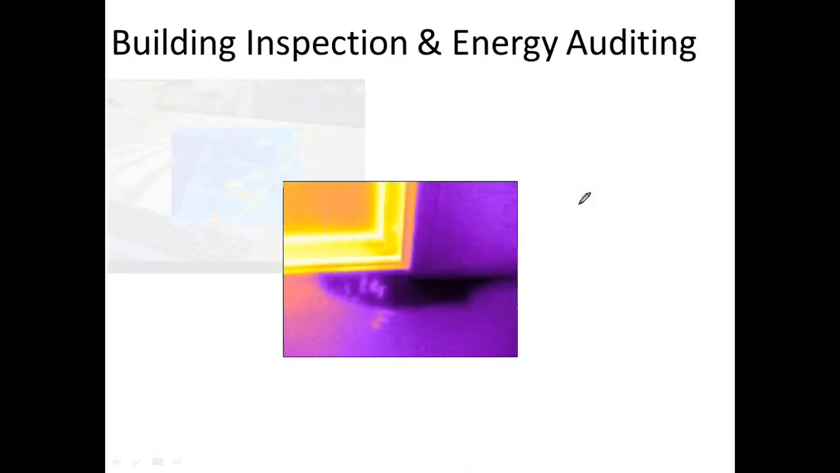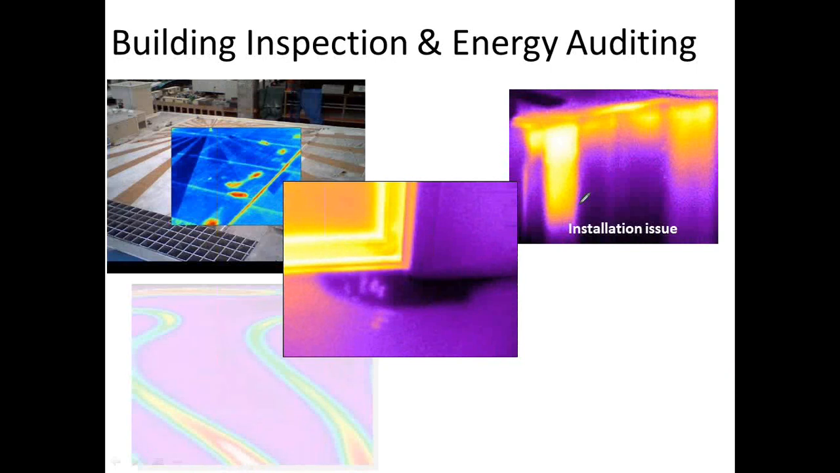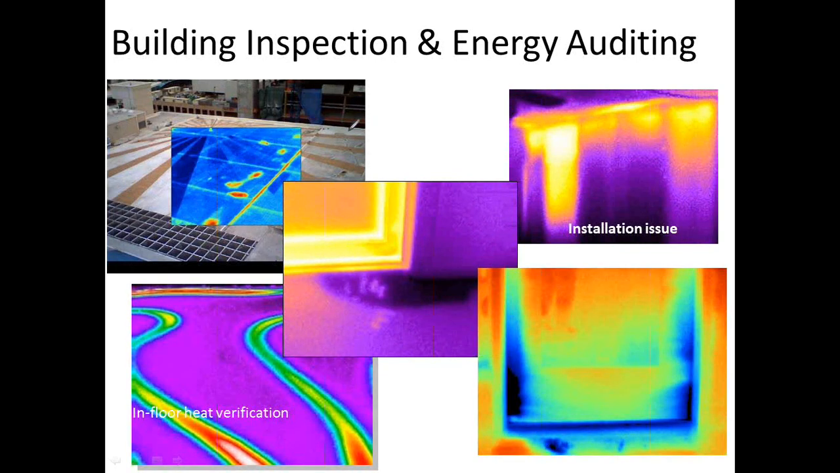So inspecting, building inspection or energy auditing. A couple of images are showing up just as an example. The upper left-hand image just showing some moisture problems. This happened to be an image that I was able to capture during the day. I'm standing on a taller building, and the roof that I'm looking at is actually in the shade of where I'm standing.